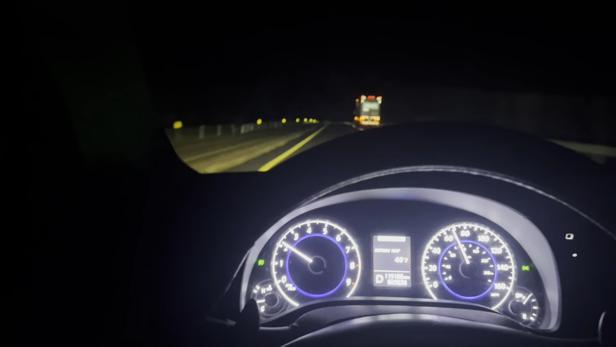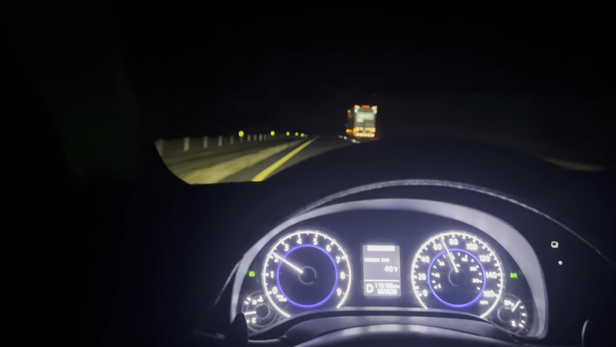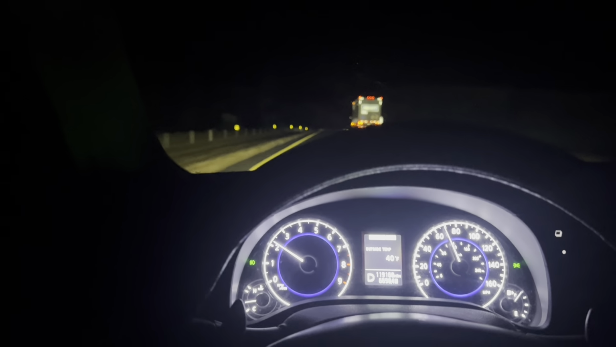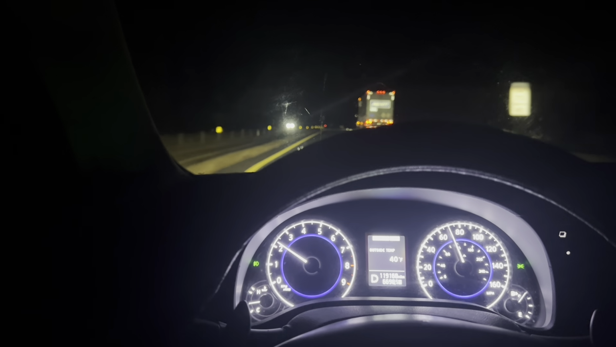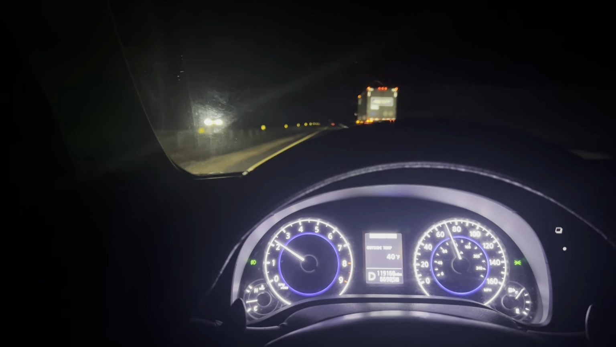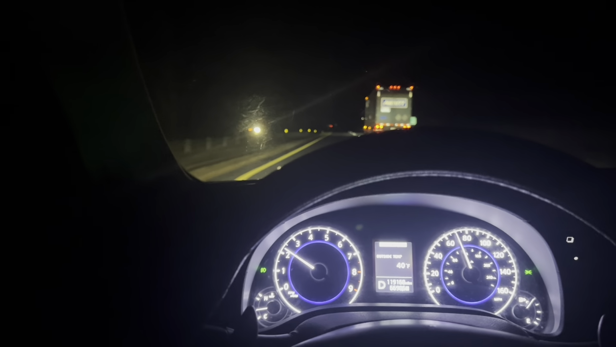Temps are good. Let's see. Nighttime POV. I'm going to tell y'all how I feel about traveling in the Infiniti, right? So I actually love traveling in this car. The only thing sometimes that I lack in this car is the amount of space I have. I don't have a lot of space in this car.